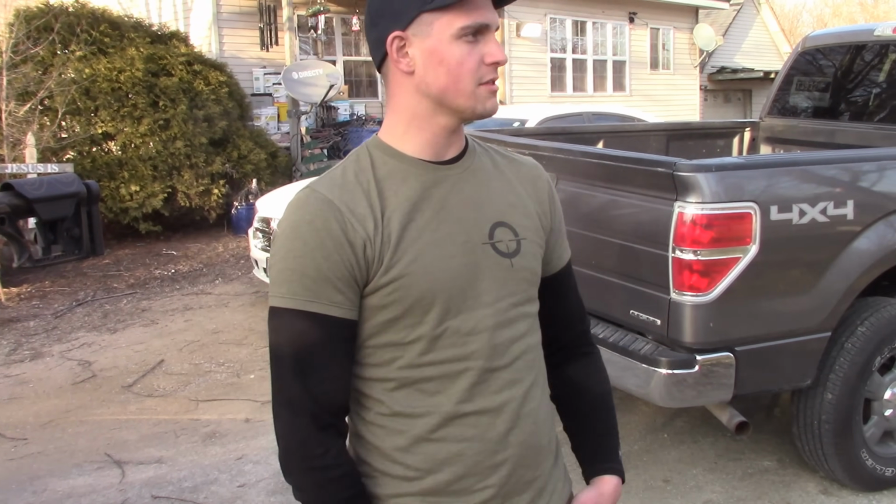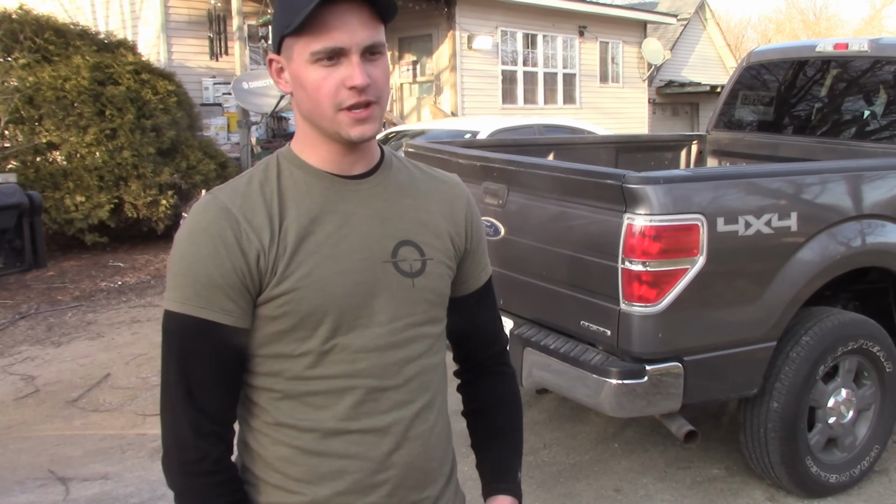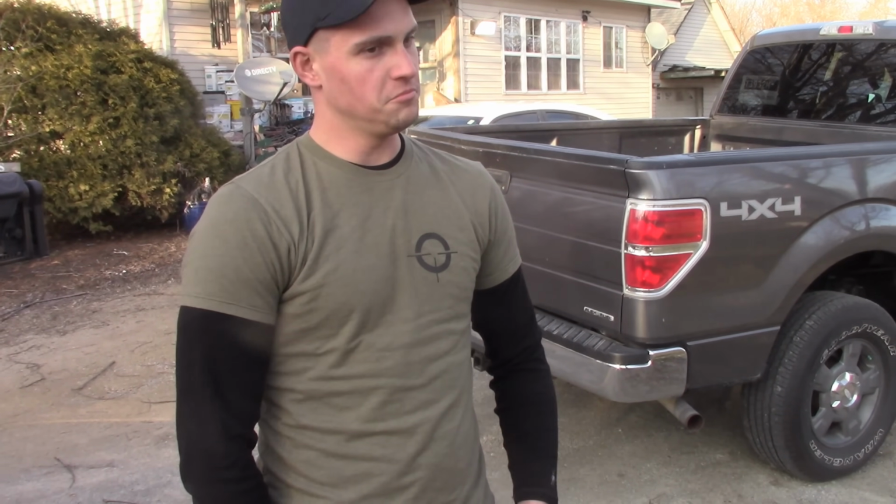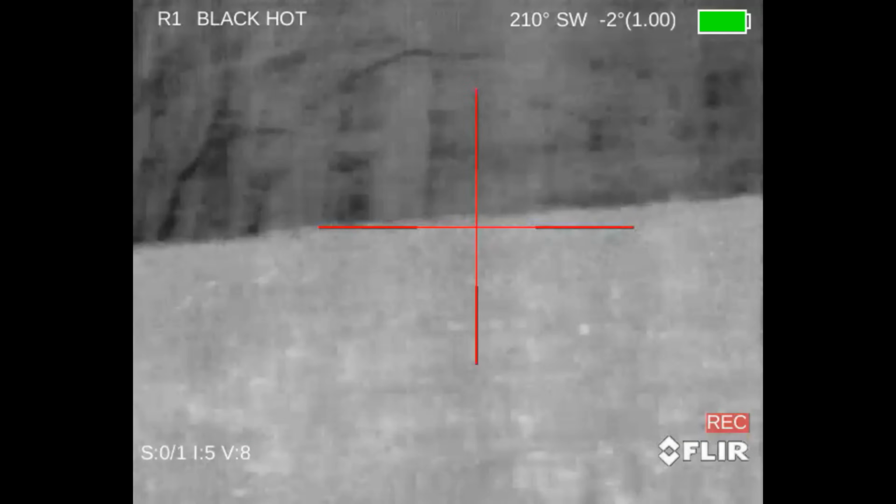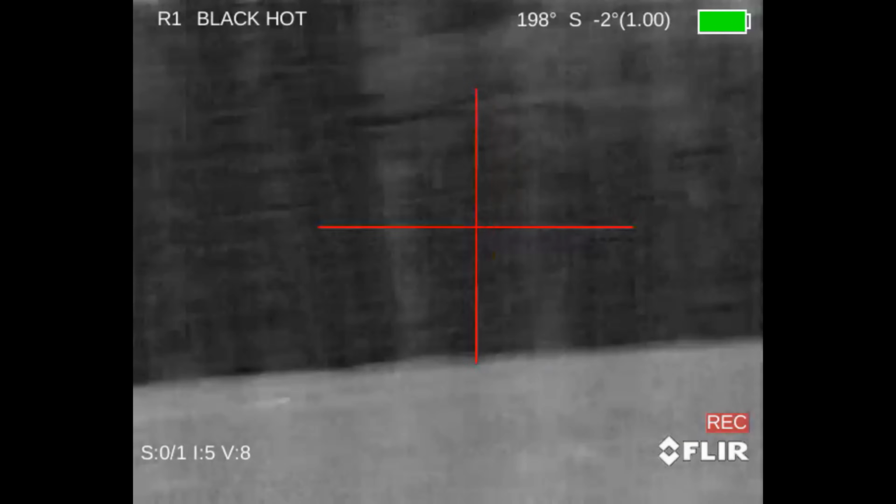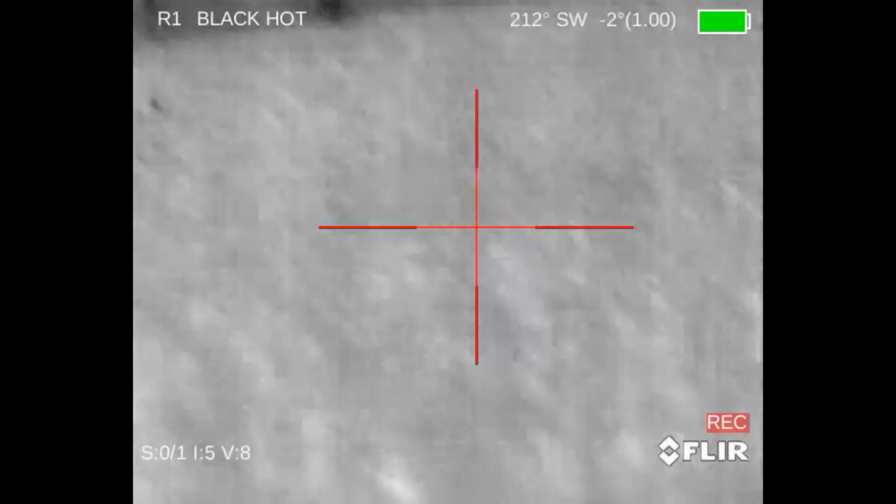How many shots you guys took at it, but he got back into the woods. He left the field, went into the woods, and then, yeah, the distress call was still running, and another one came back out. I don't know if it's the same one or a different one, but he came back out to check on his buddy, and he fell about 5 yards from the call, so cool.